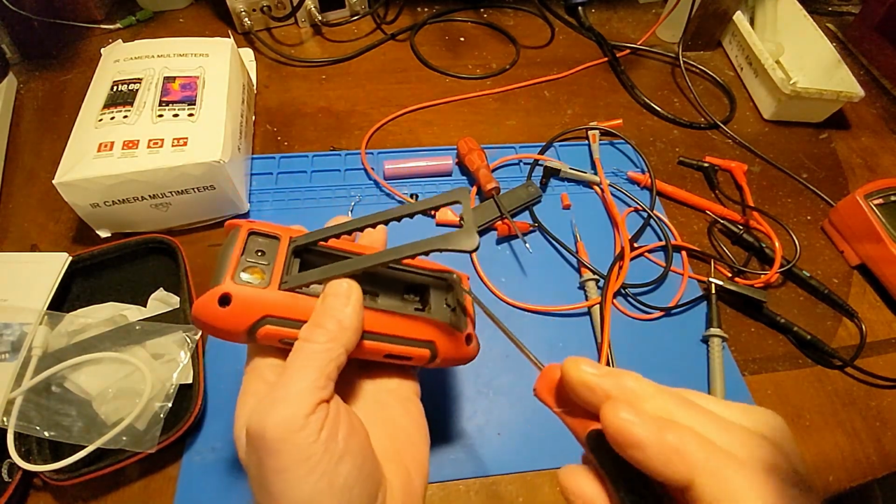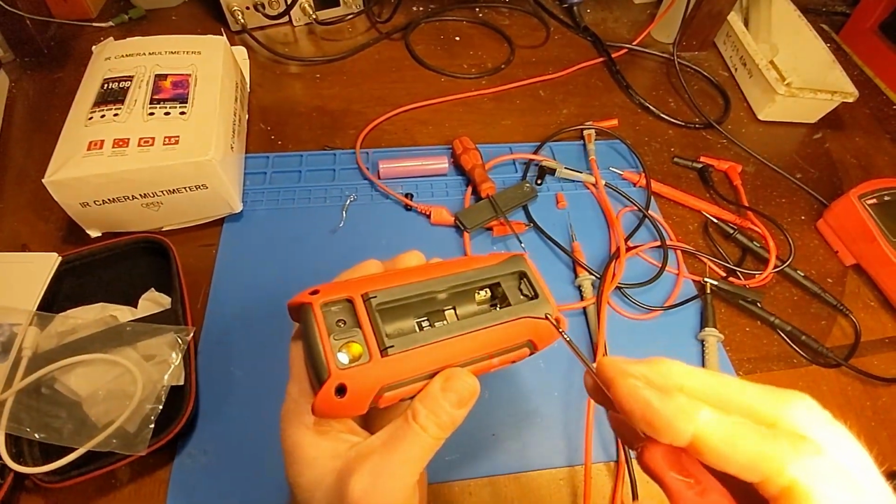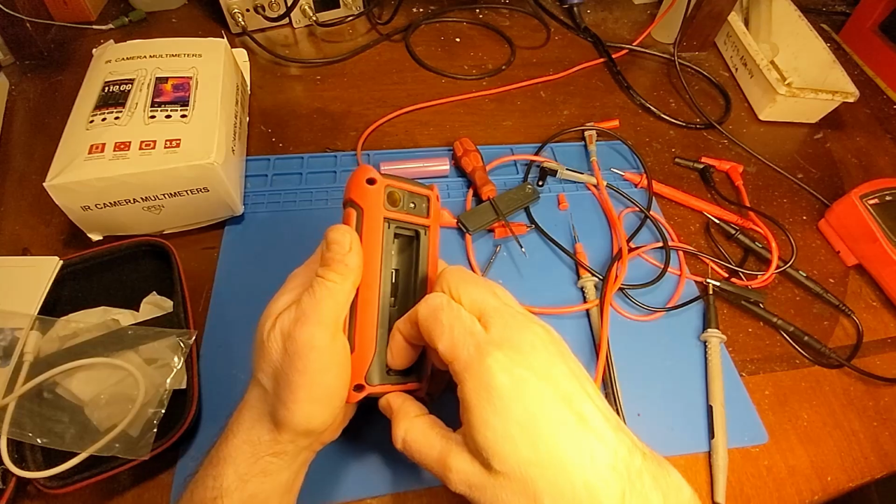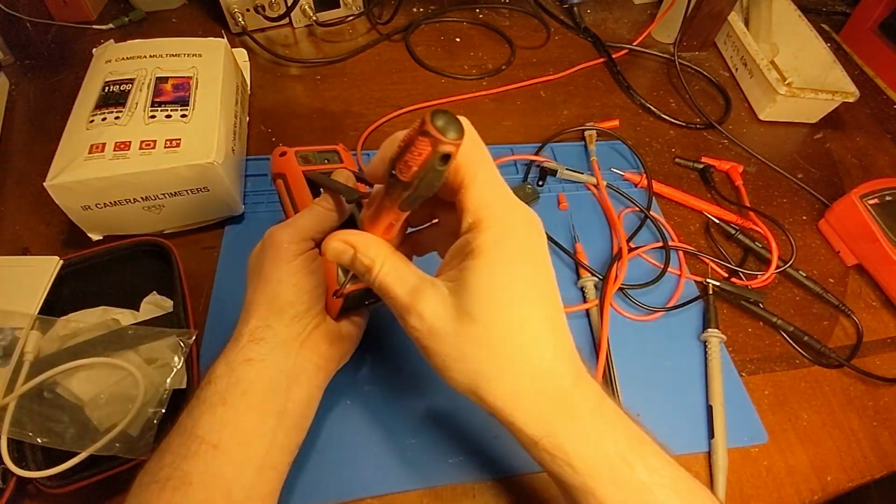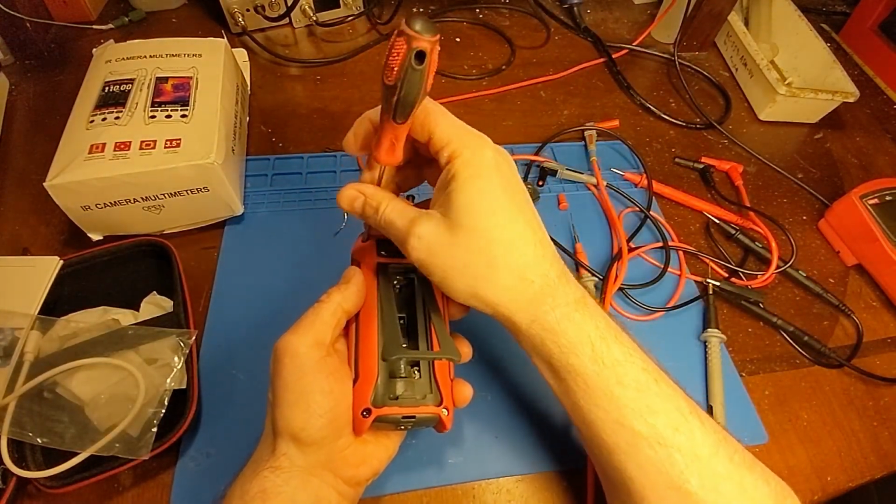There's the fuse. There's the fuse right there. You see that? It is on a socket. Let's get some light in there. So there we go. A user serviceable fuse, and it did come with the one replacement. That's great. So we don't have to take it apart to change the fuse or to change the battery. But you know what? I mean, we're here. Let's just see what it's like on the inside.